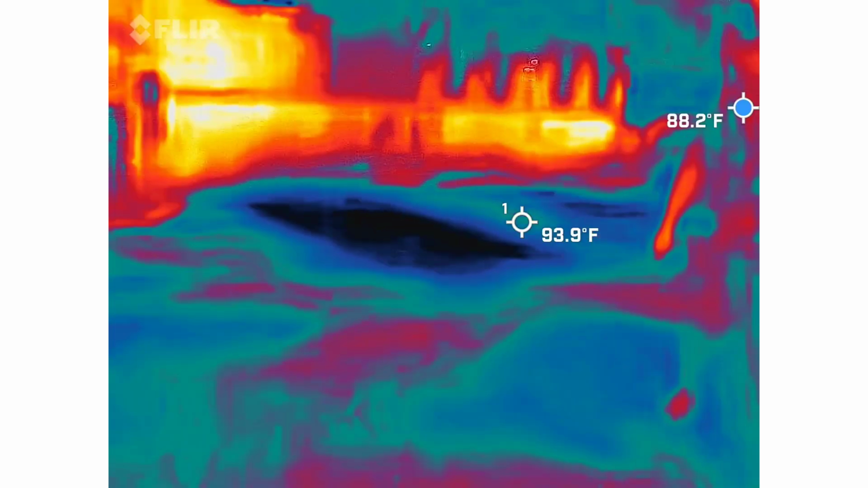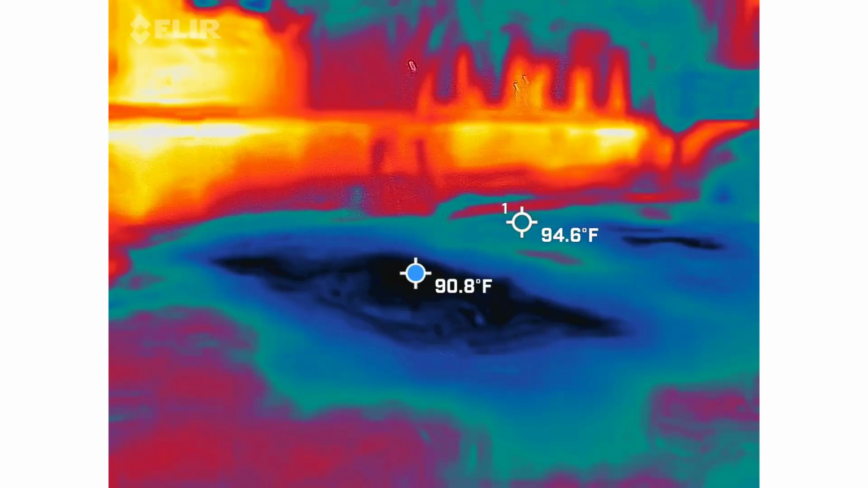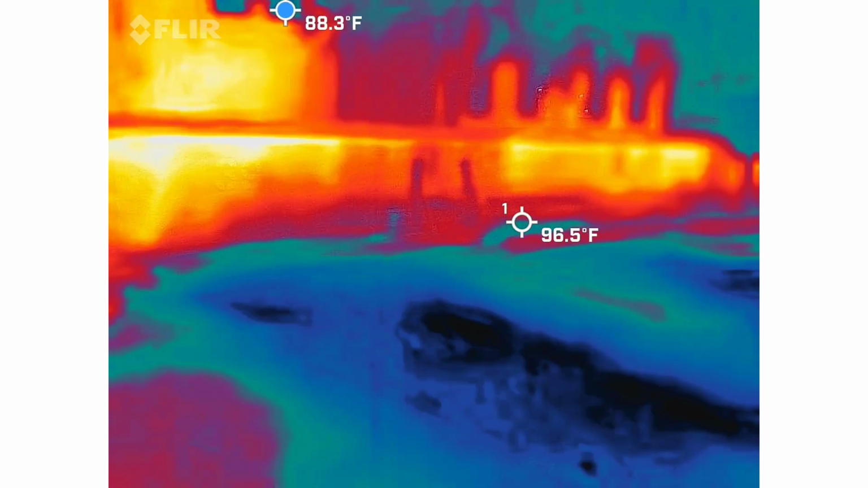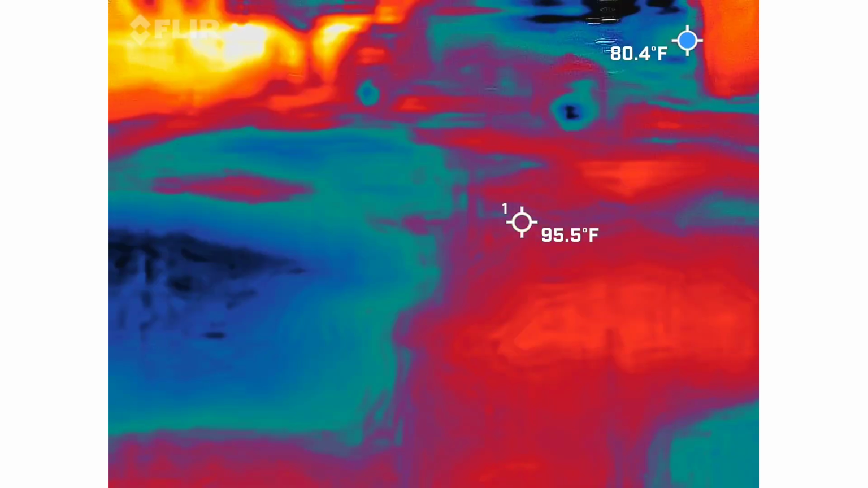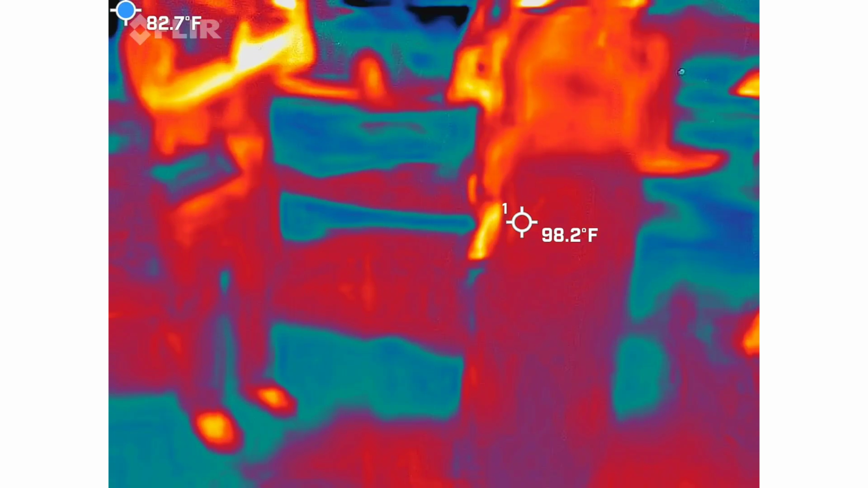Oh, there's activity over here. Do you see anything, Marlo? I'll tell you in a minute. Any other cool spot? High spot? What's this over here? There's something here, right? You should be clicking that reset button every single time. Tune. I have tune on my phone.